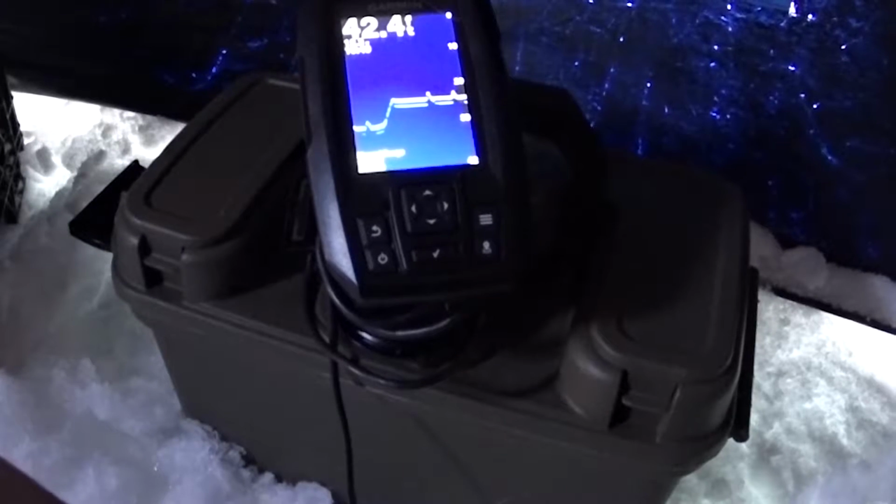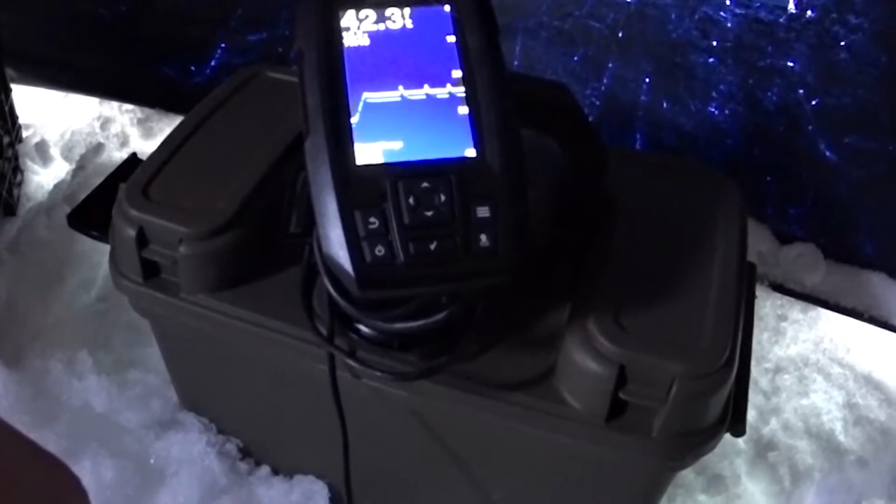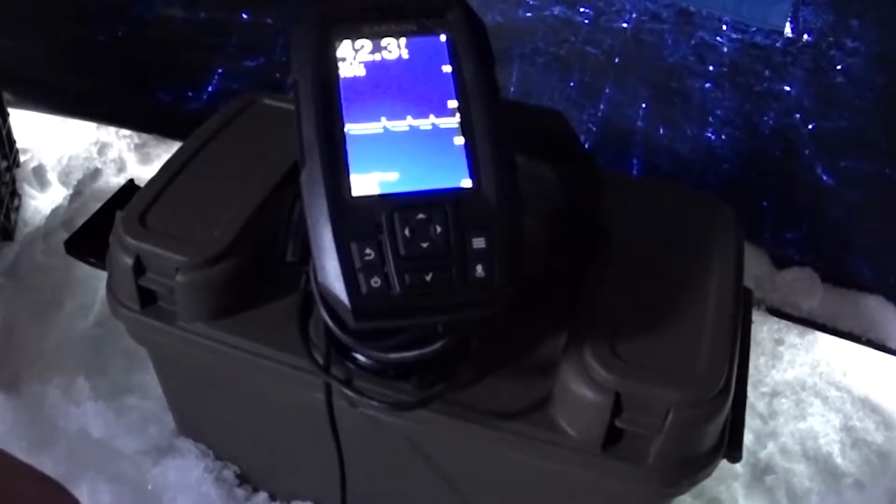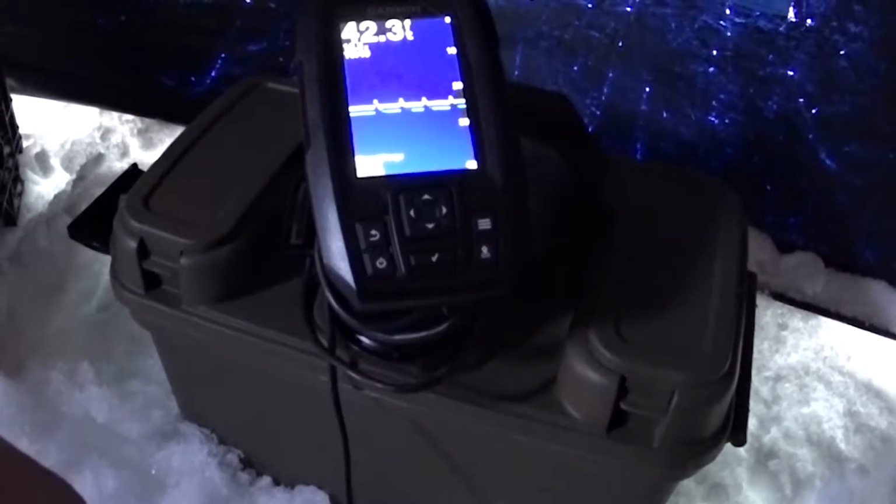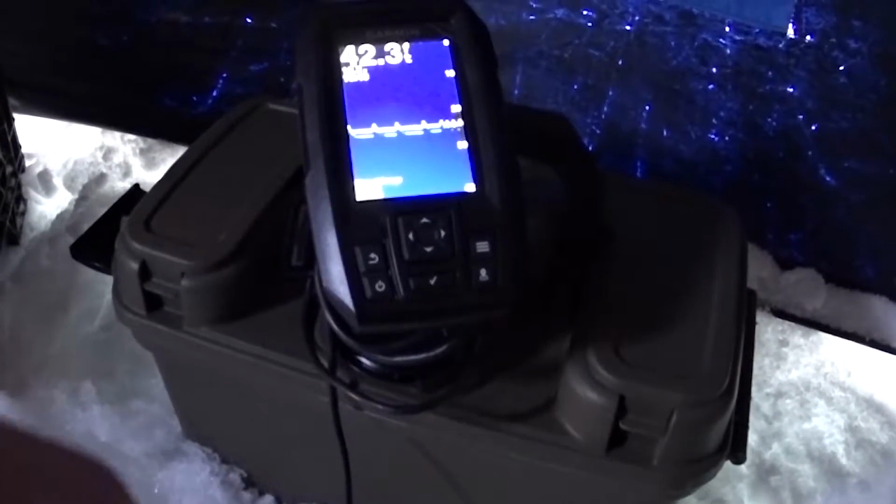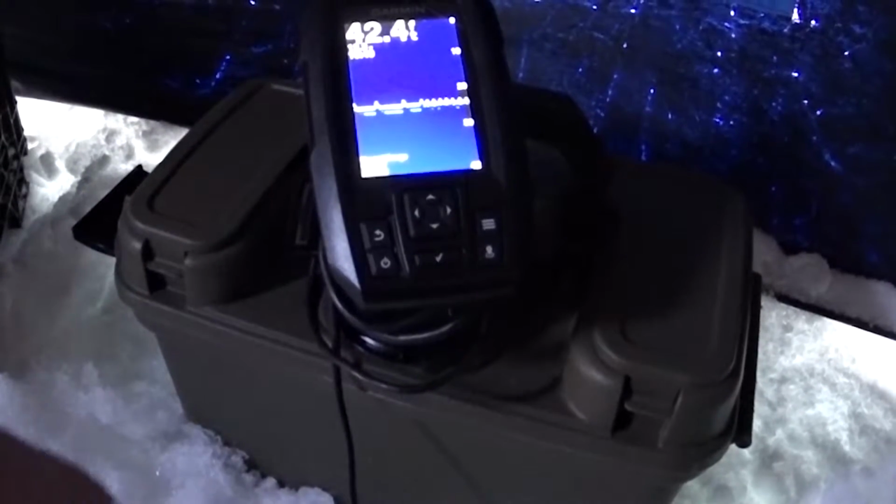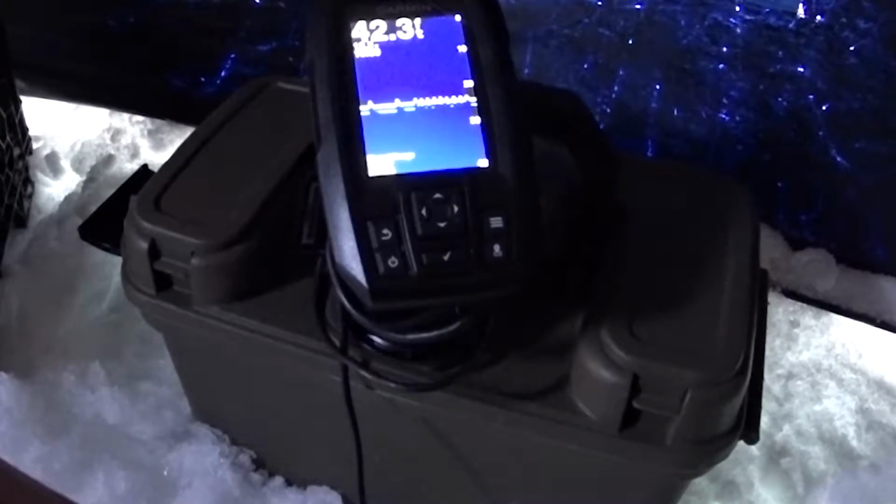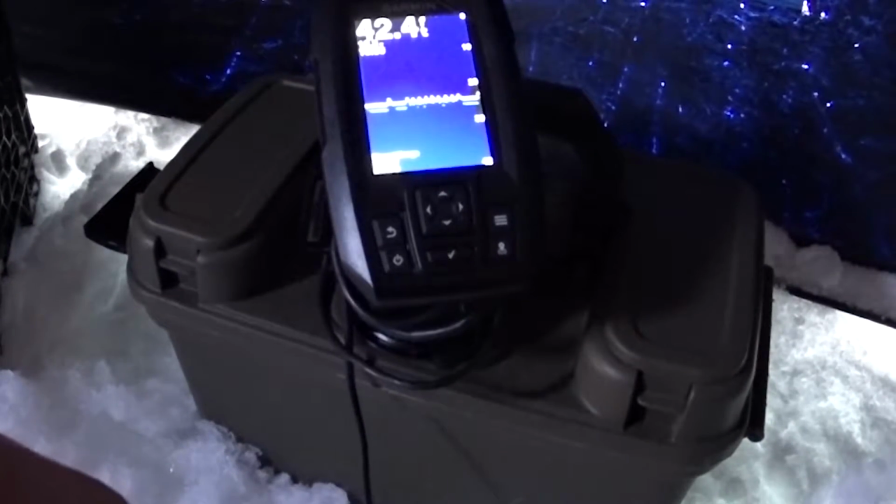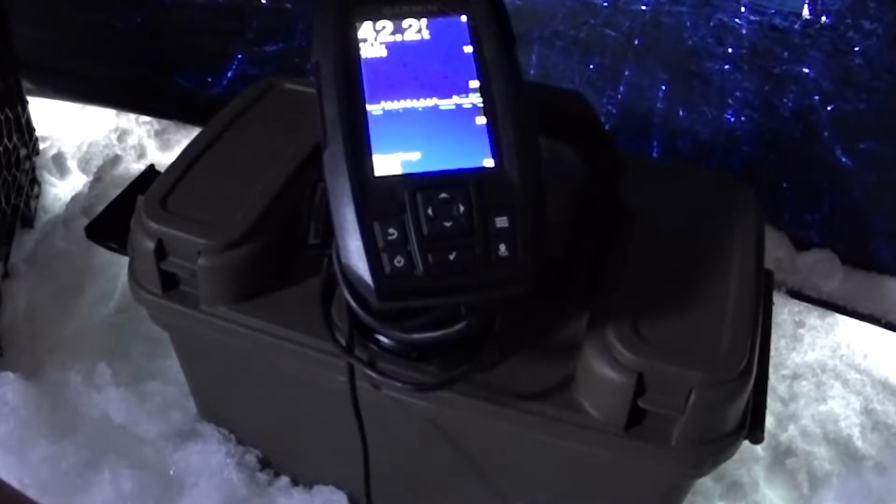I haven't been out in a while, so I'm not really sure what kind of jigging they like. Sometimes they like a nice pause. Sometimes they like an erratic action. If you look at my fish finder now, this is me jigging up and down really quickly. Sometimes they like a hard jig, just a really quick one, and that'll actually bring them in.